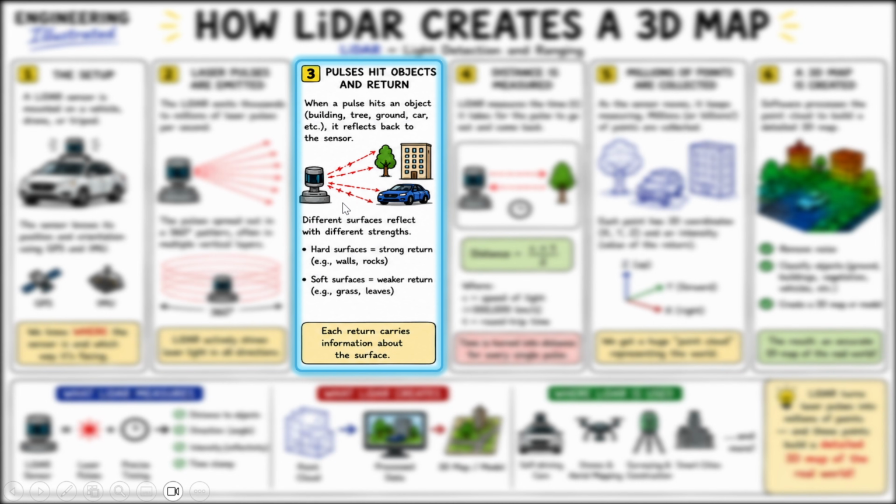It sends the strength of the reflection. Different reflections carry different information about the surface: how far it is, if it's a hard surface, if it's a soft surface. That allows the LiDAR to process that information collectively in order to create a complete 3D map of its surroundings.